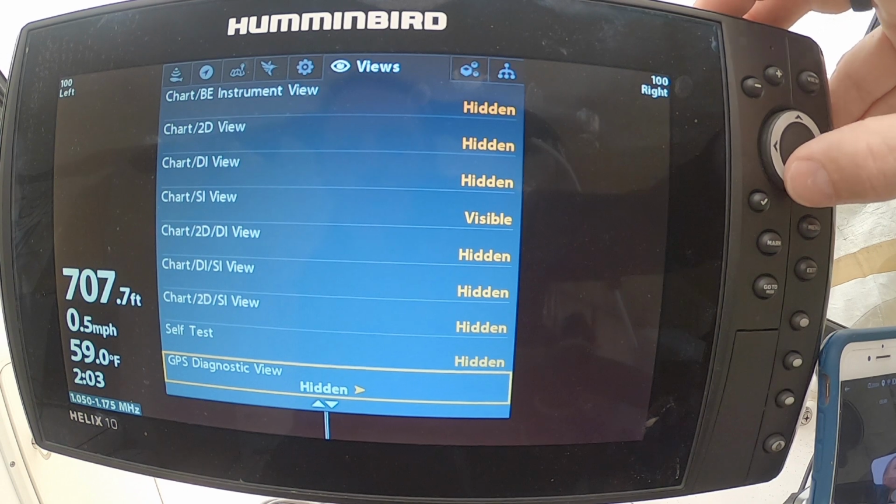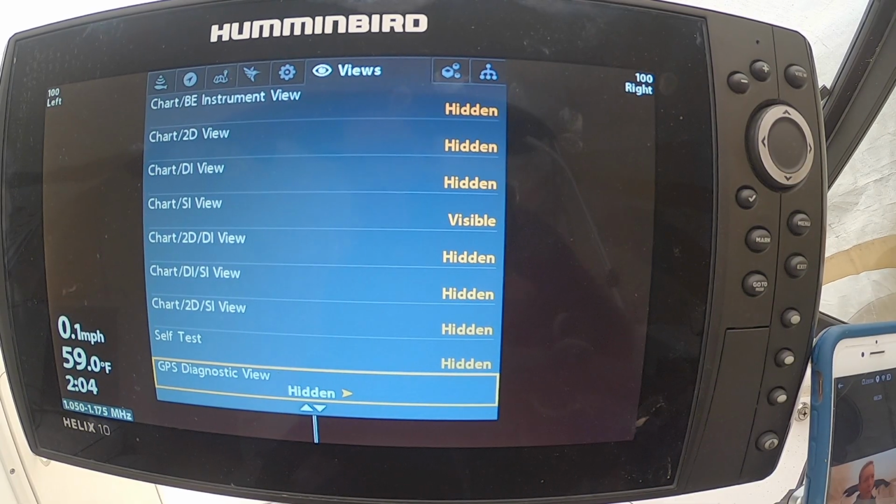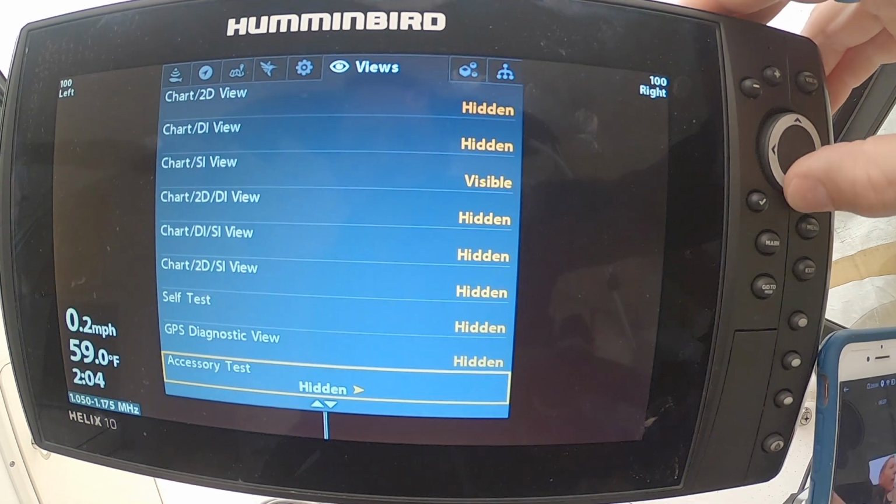Self-test hidden. So GPS diagnostic view, sometimes I leave this on. If you're working in super murky conditions, like in a river or a lake with zero visibility, the GPS diagnostic view can be an interesting reference point, because sometimes, because of whatever atmospheric, solar, or military activity, they can degrade the GPS. If you're looking for something small and you have to find it exactly based on visibility, it really helps to know if you are 40 feet off that day, or 10 feet off, or 3 feet off. I've seen all of those things. But I'll hide it for now. Just know that that can be an important thing.